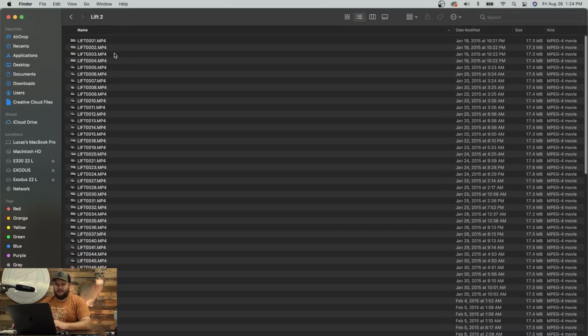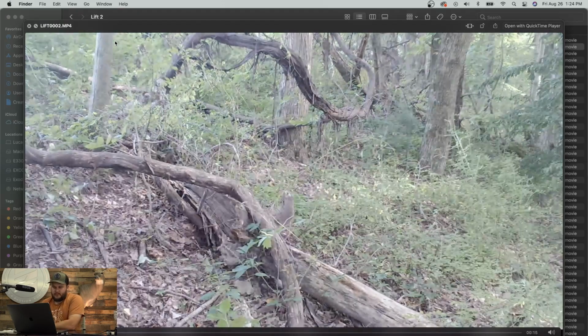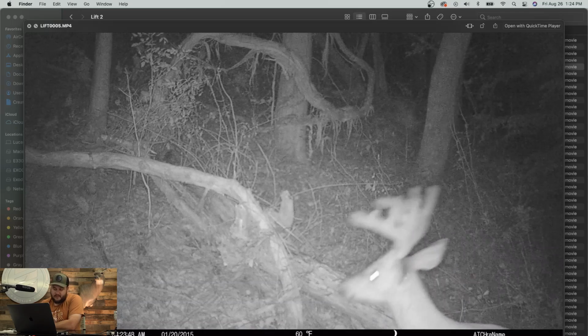All right, we'll go to the lift 2 here. Jase sneezing his head off again. All right, same evening we left. I forgot to set the date on this.